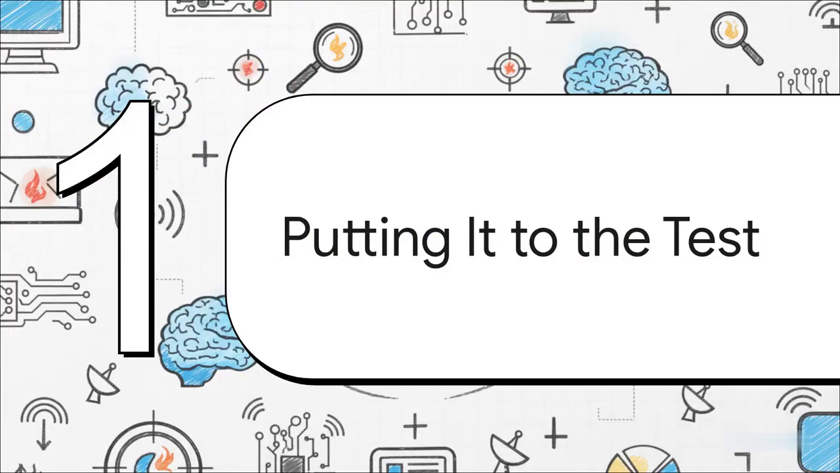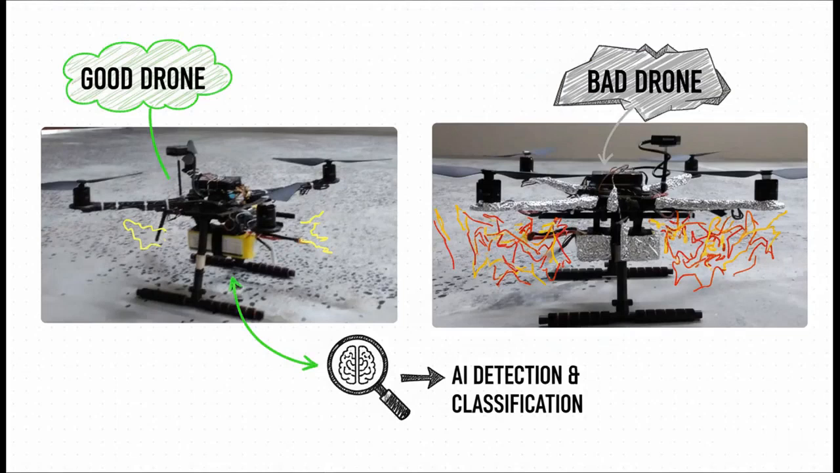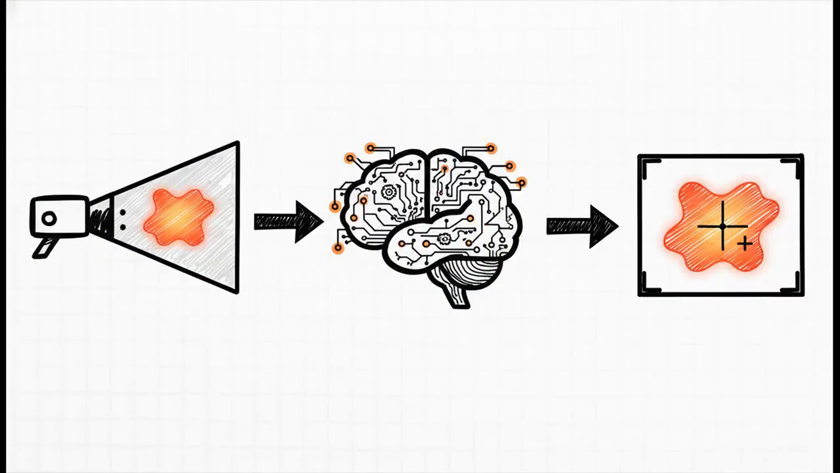Okay, so the theory sounds great, but the big question is always, does it actually work in a real test? To find out, the researchers set up a nighttime experiment in a controlled 15-meter square area. They flew two different drones. One was just a standard, off-the-shelf model they called the good drone. The other one, the bad drone, they wrapped in aluminum foil. Now, this was a really smart move because it altered the drone's thermal signature. It was a way to test if the AI could not only detect drones, but also tell the difference between them.